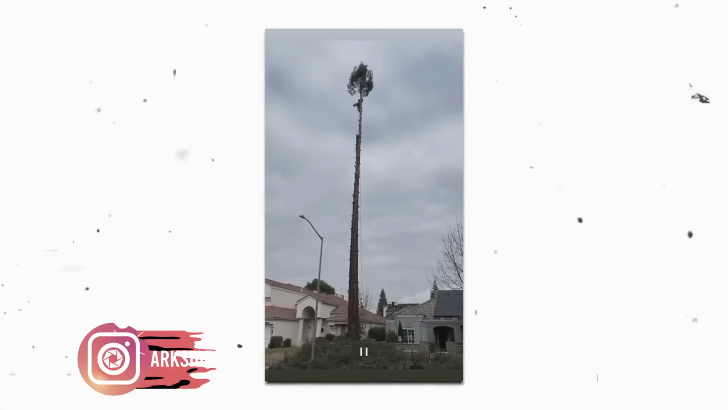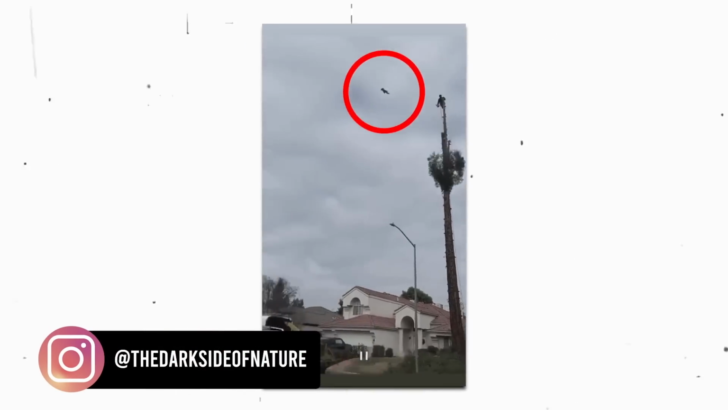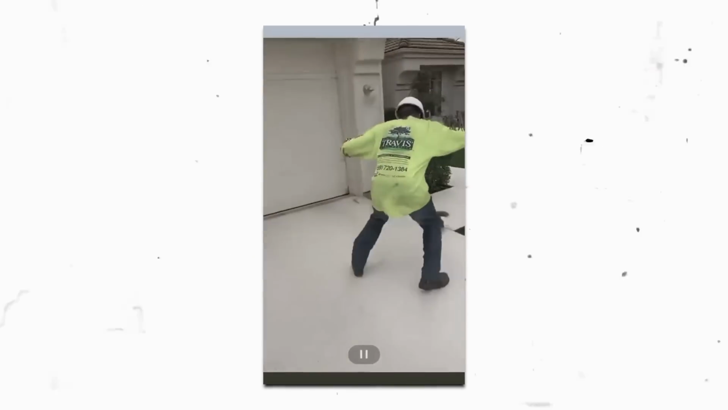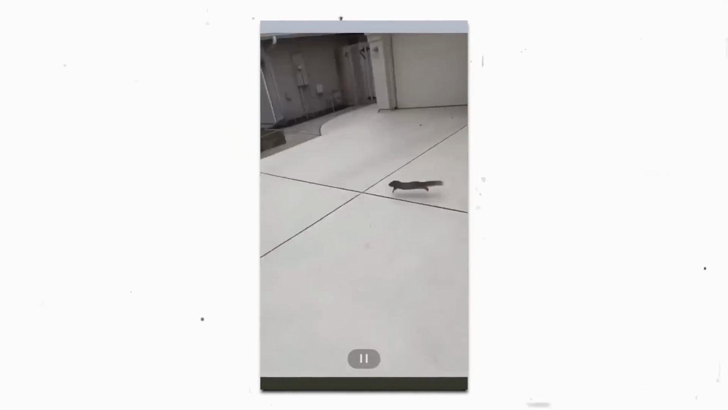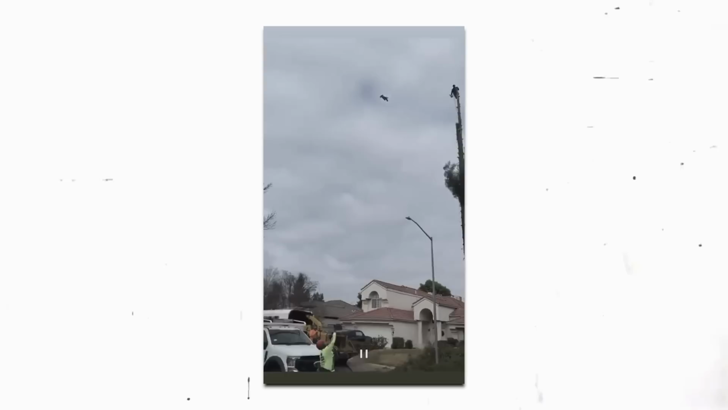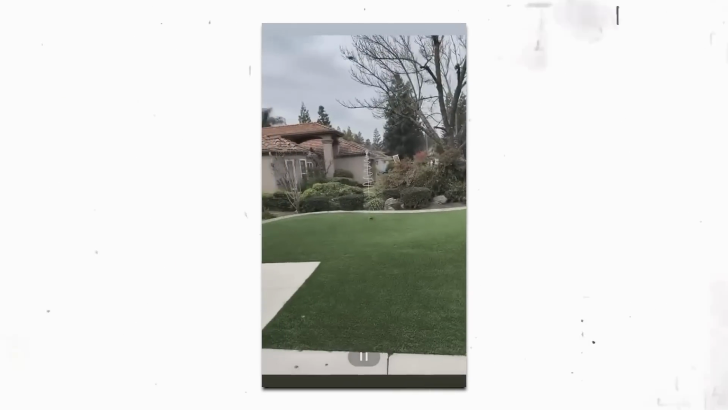Perhaps it's their will to live. Look at how this thing hits the ground. Boom, and he just scurries away. He didn't even hesitate. Let's watch it again. This tree is huge, and this little guy just rides it down, smashing into the earth, and he's gone. I'm amazed he ran away from that.